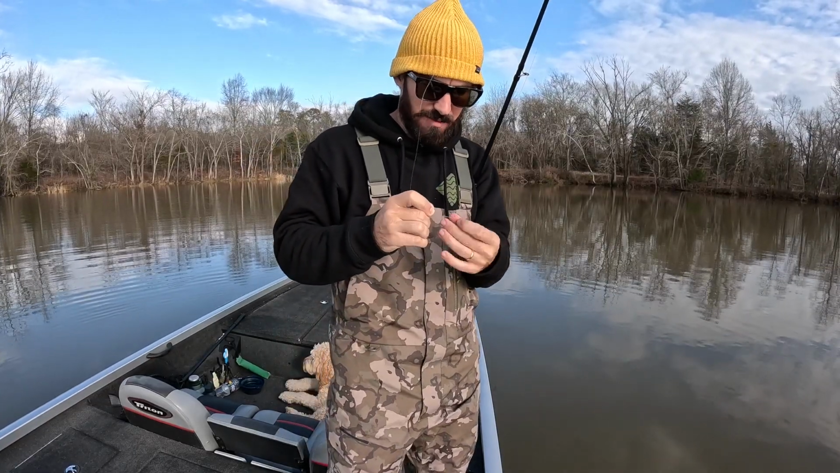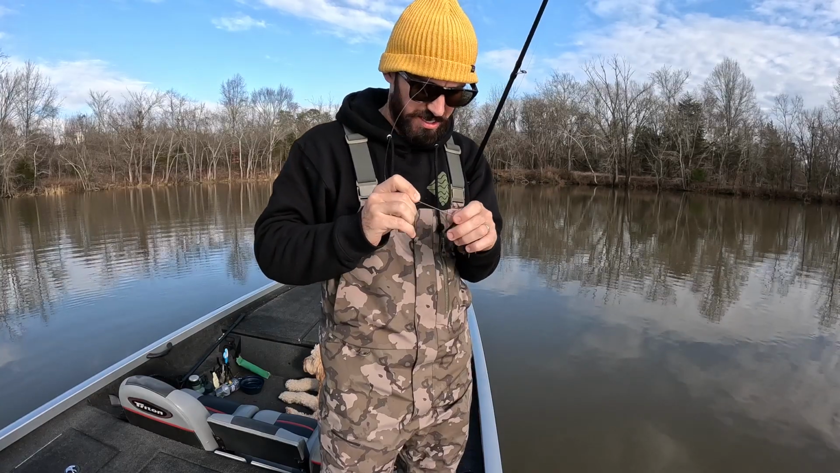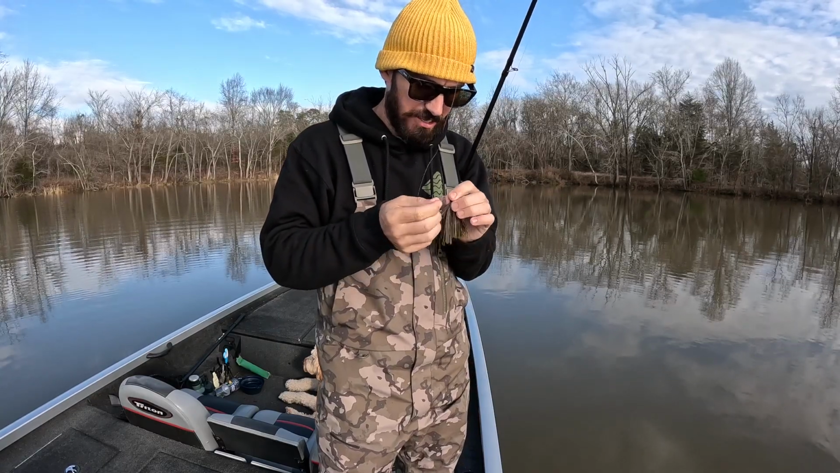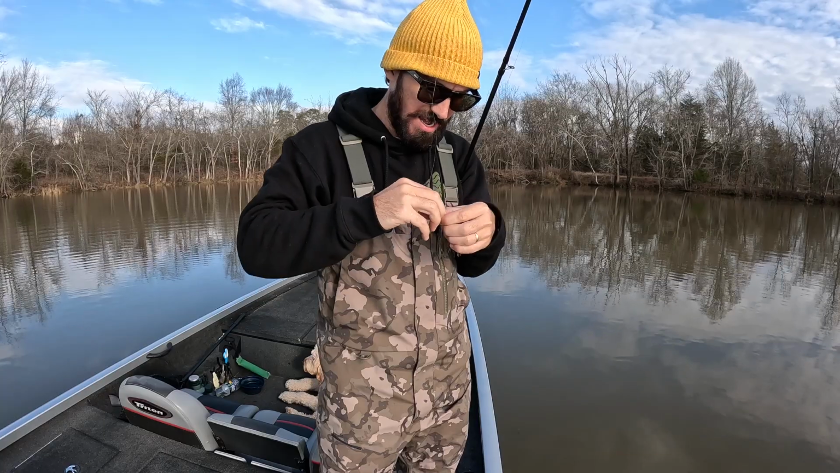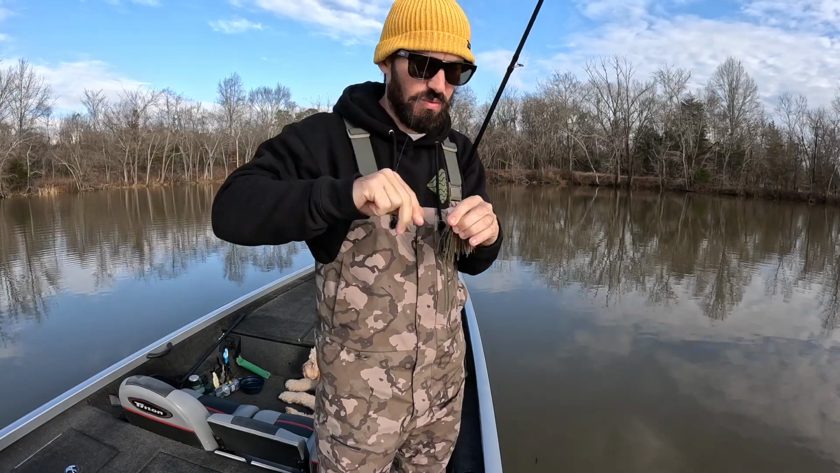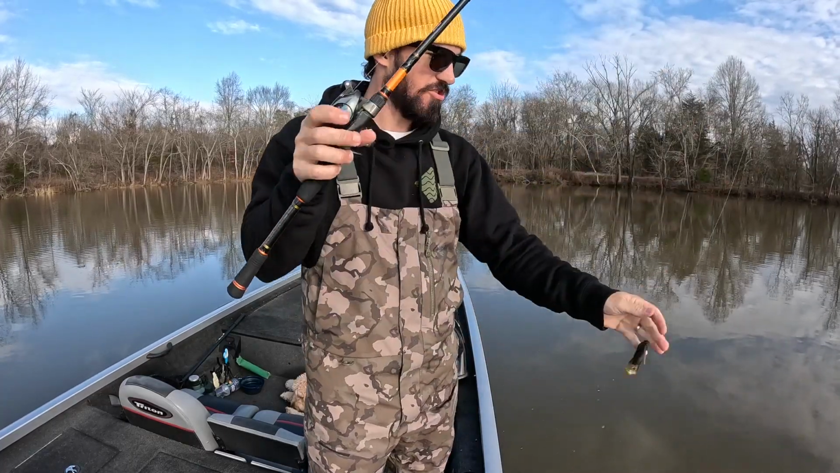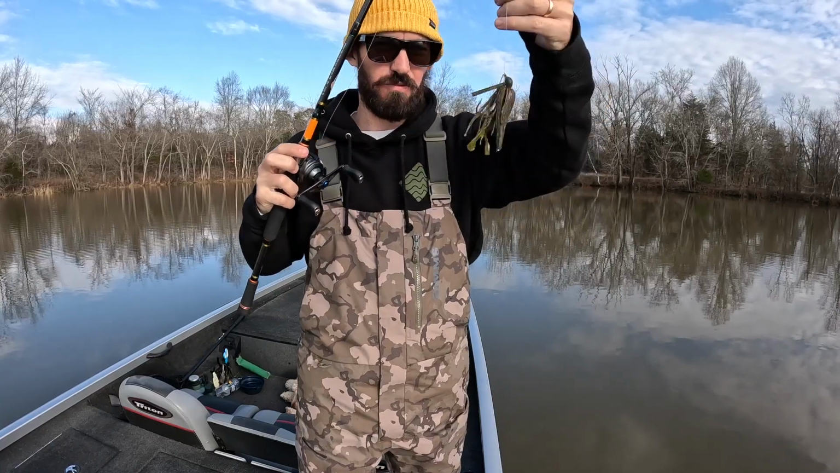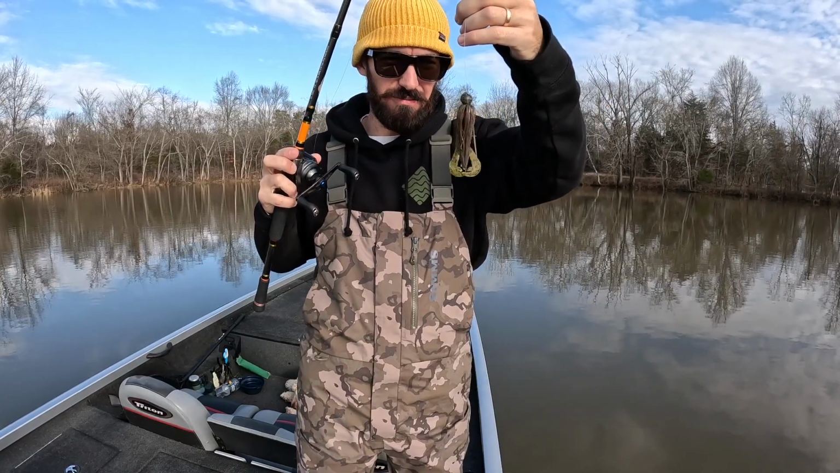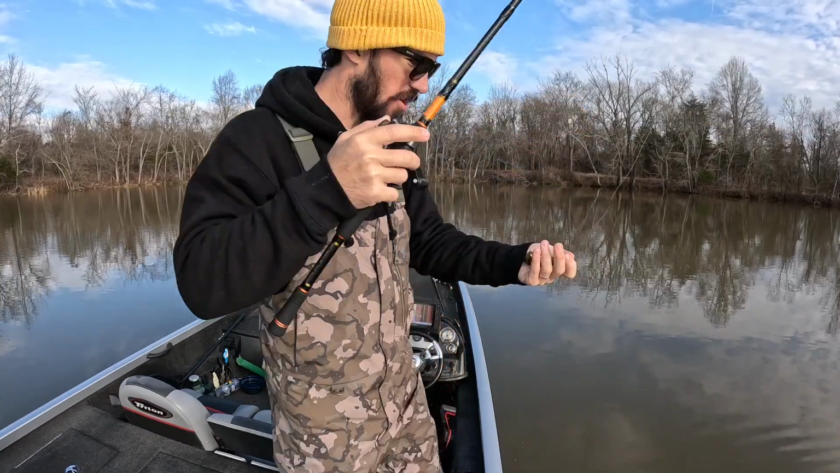Fished that last dock very thoroughly. I threw a jig, I threw a spinnerbait, I threw a crankbait, and I threw a shaky head. I'm gonna swap out my jig, see if maybe a little lighter weight and more darker colors. So this one's full green pumpkin with a little brown in it, and a green Rage Craw trailer.